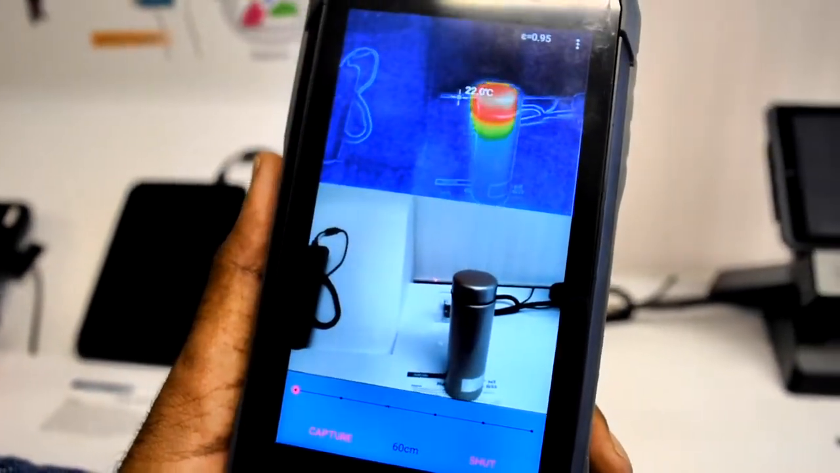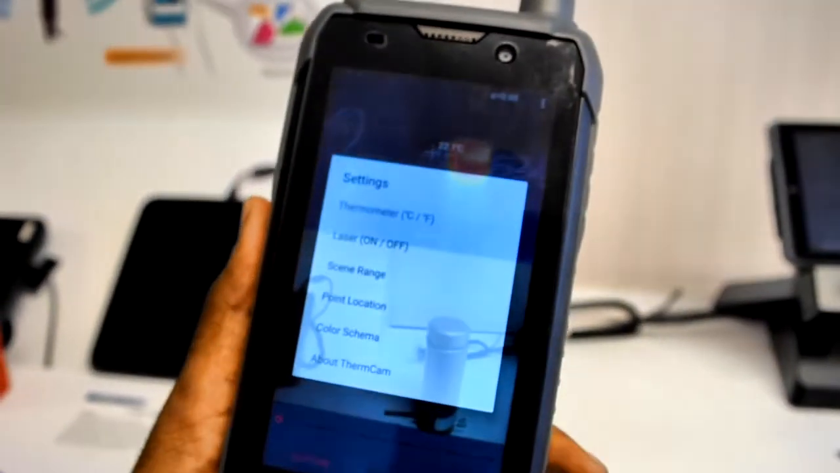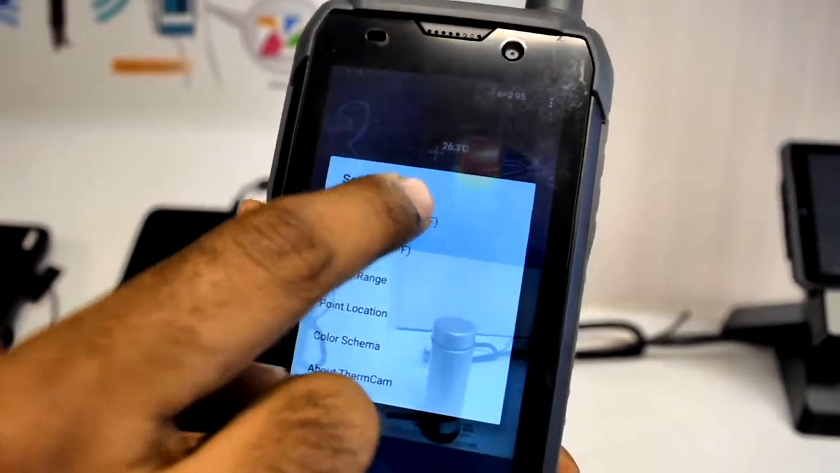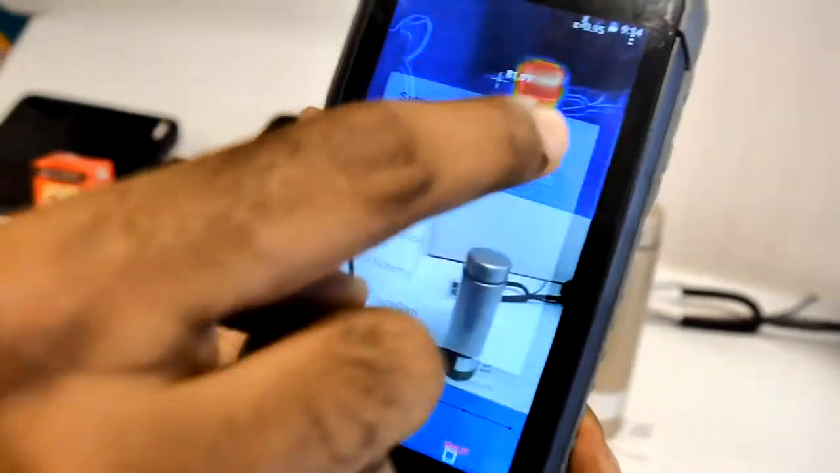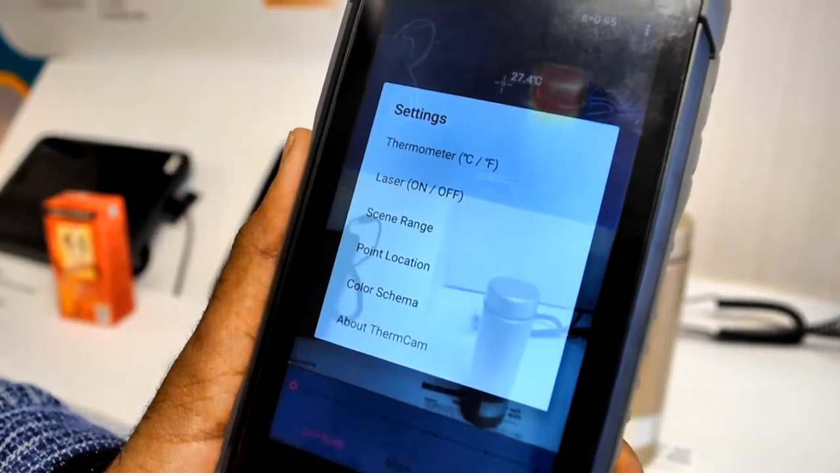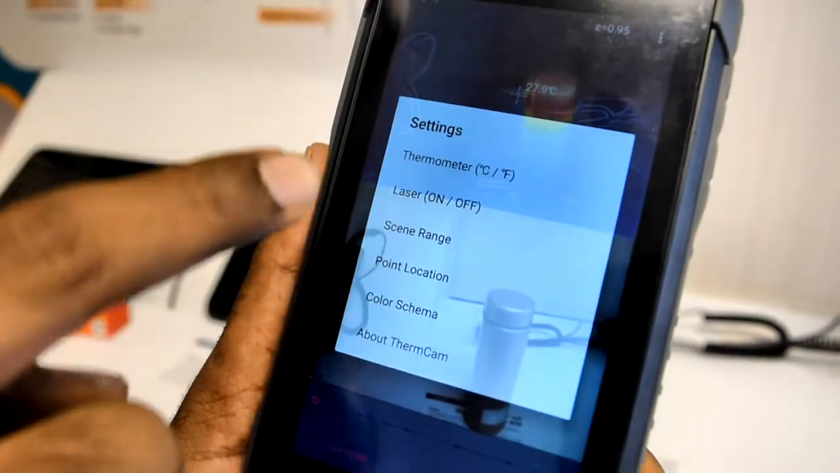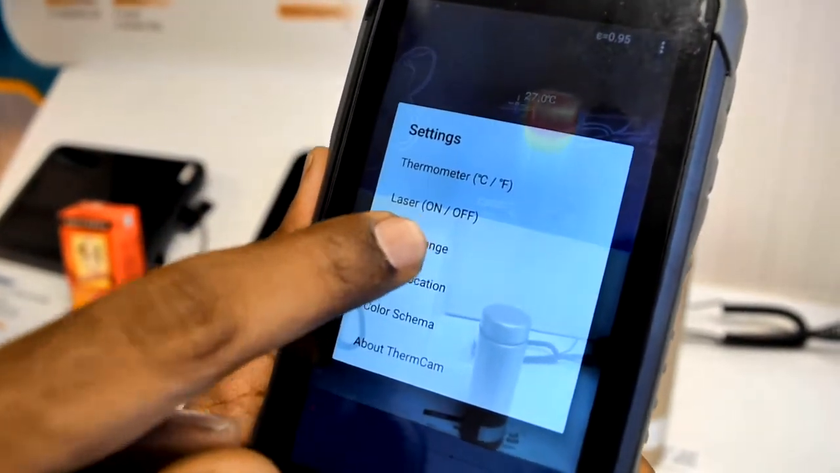Now I'm going to do more settings here. I can set the thermometer reading. If I want Celsius, I can go to Celsius. Now it's Fahrenheit. I go back again to change to Celsius. If you want to do more settings, I can go back. There's an option called laser, turn on, turn off. Now the laser is turned on. I'm going to turn it off now. I can do more settings here. Go back again. The scan range.